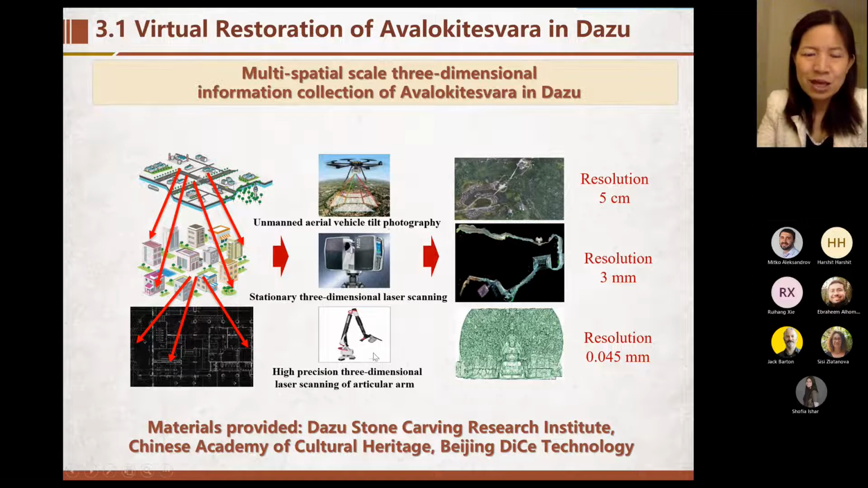And for some details, we use higher precision three-dimensional laser scanning with an articulated arm, and we can get a very nice resolution, almost 0.045 millimeters.